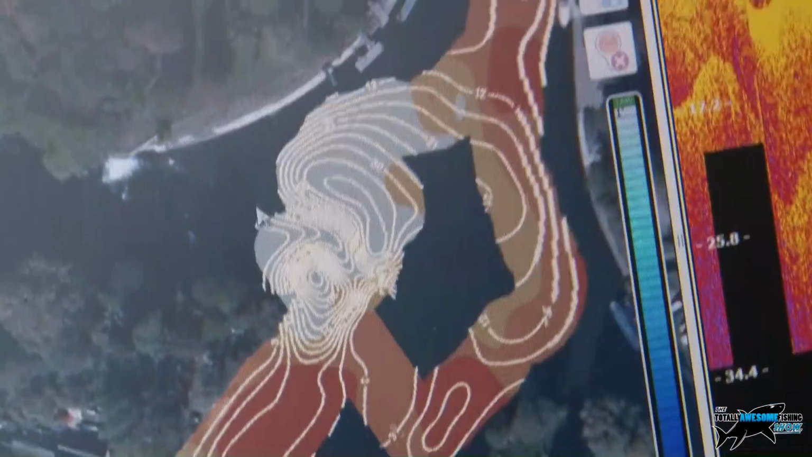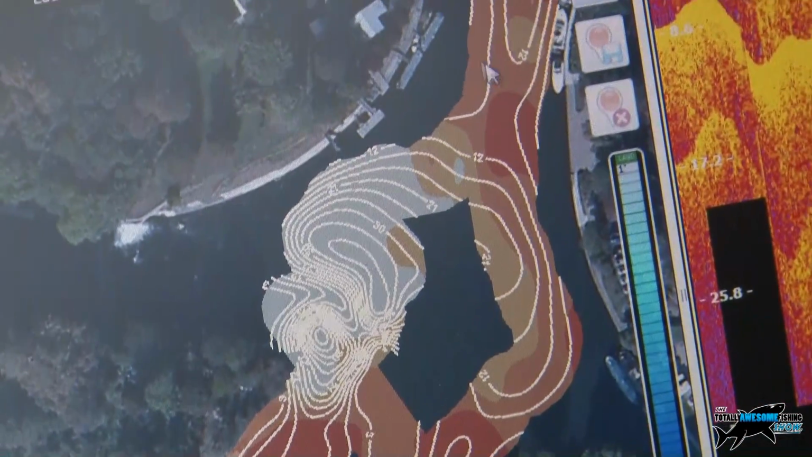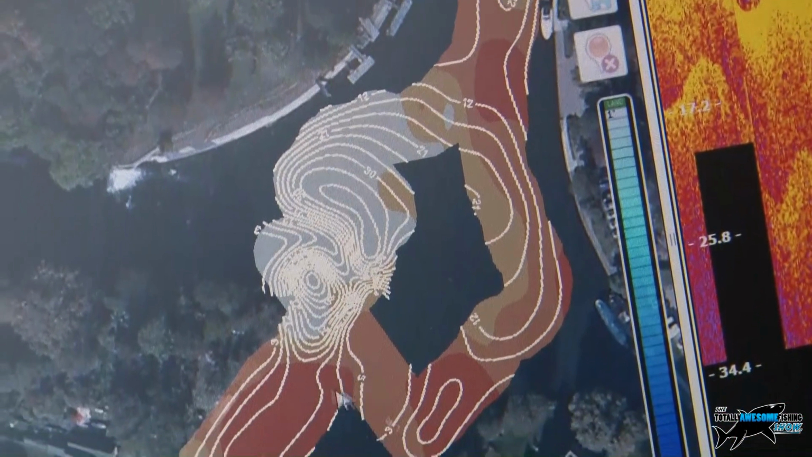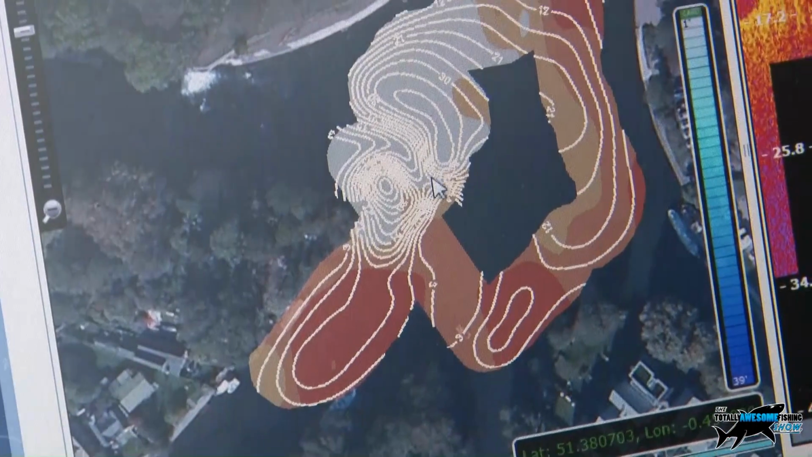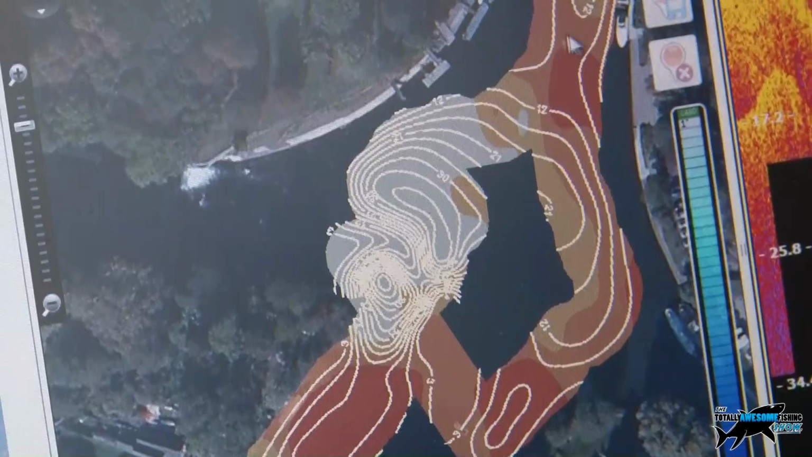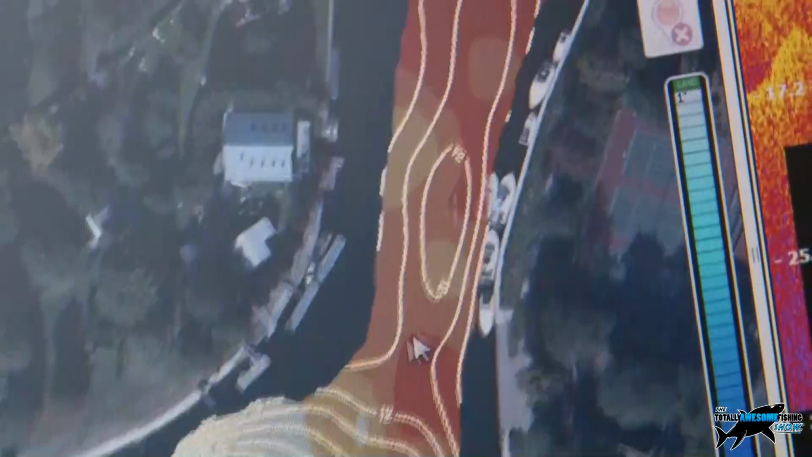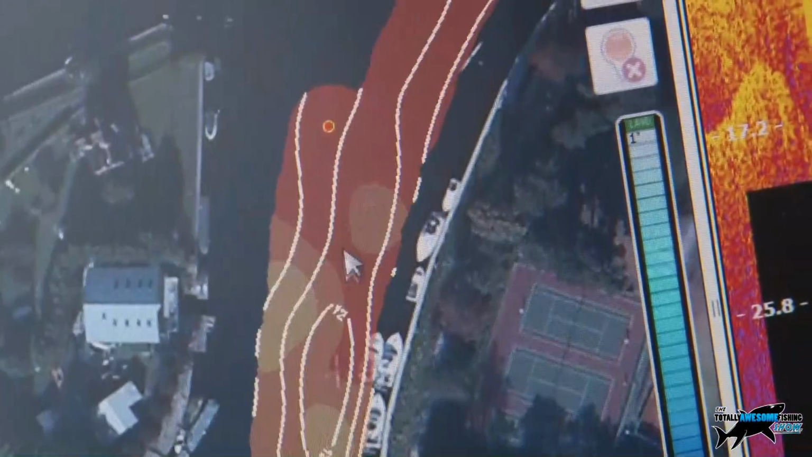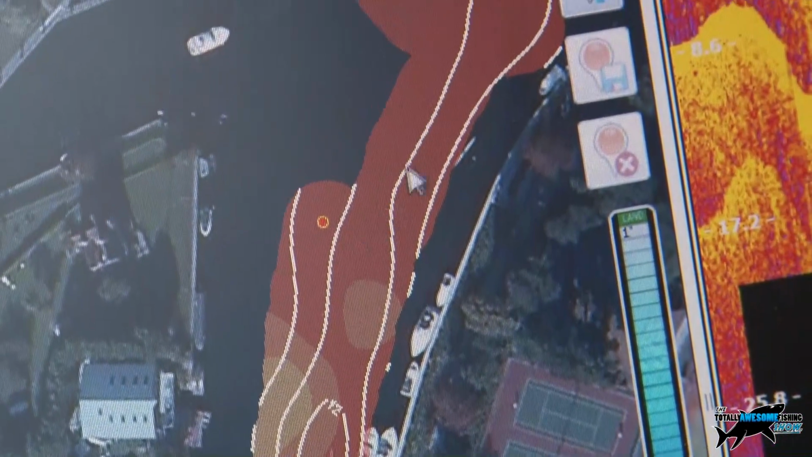Yep, that's it exactly. So gravel you would probably think would be these areas in the darker orange. The real dark orange and red colours will most likely be rock, and then the lighter areas will be silt. So you can see here it's quite a difference. As we get away from the weir, it starts to go back to pretty solid ground.